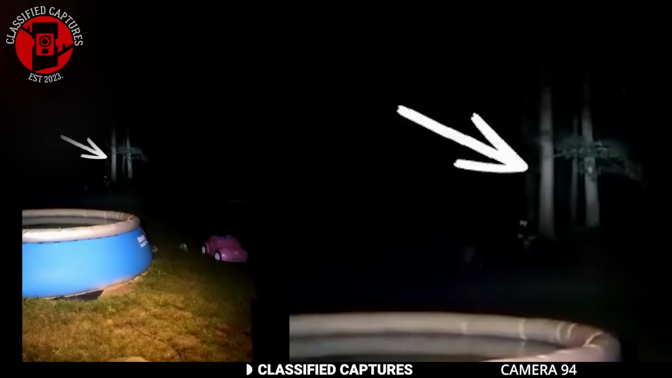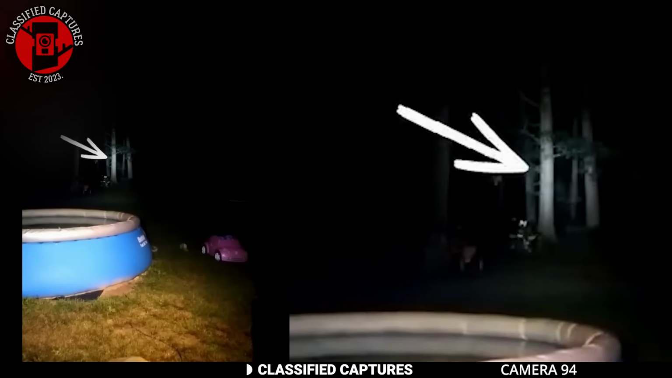Some believe it could be a skinwalker, while others suggest it might be a forest spirit, especially considering how deep in the woods the property is. But you've seen the clip, so what would you have done in his shoes?